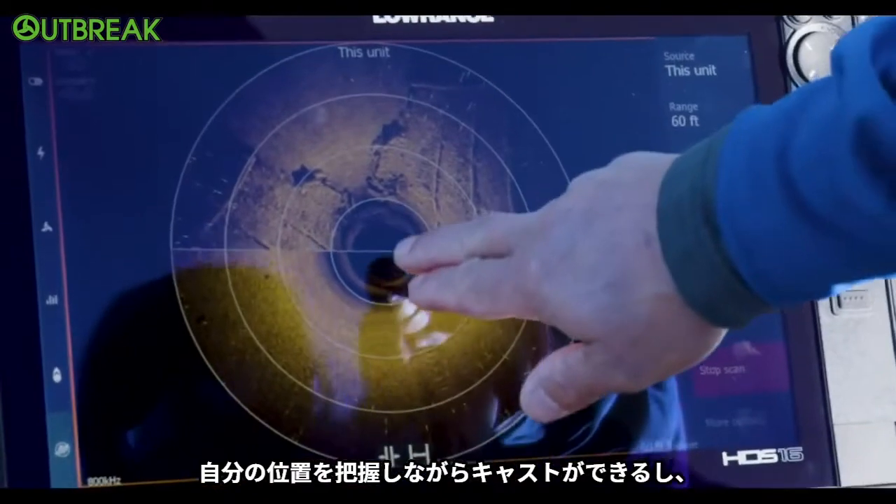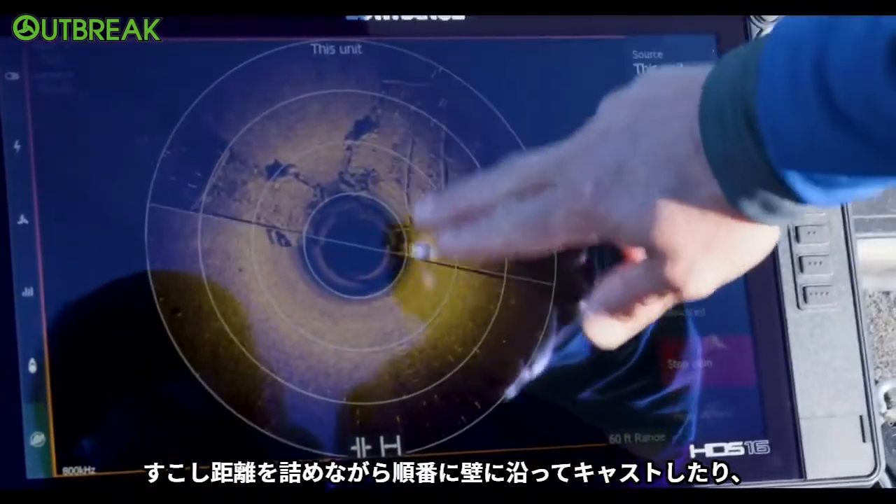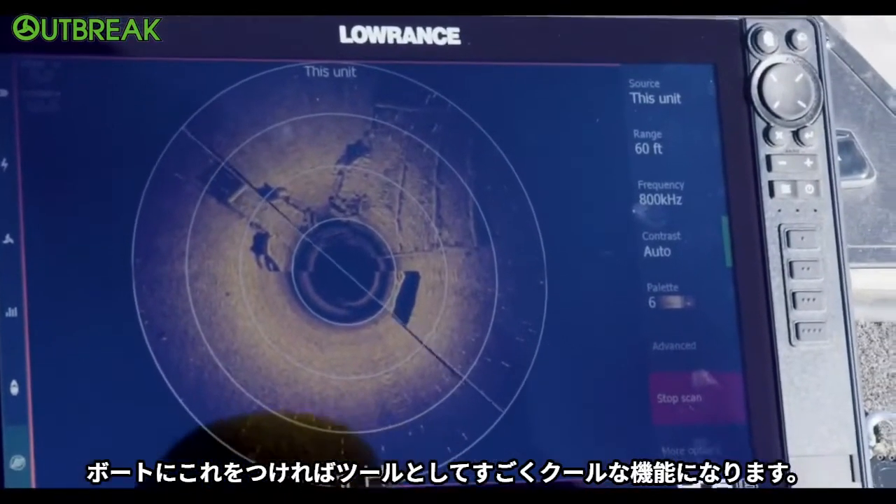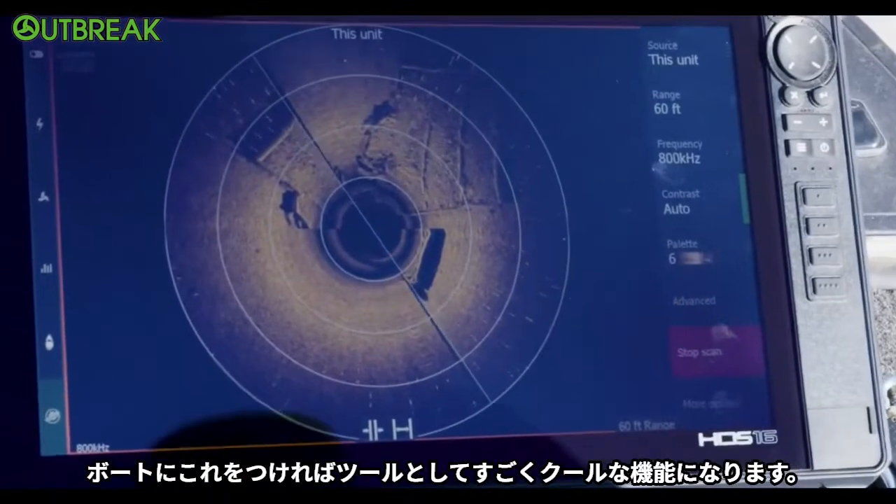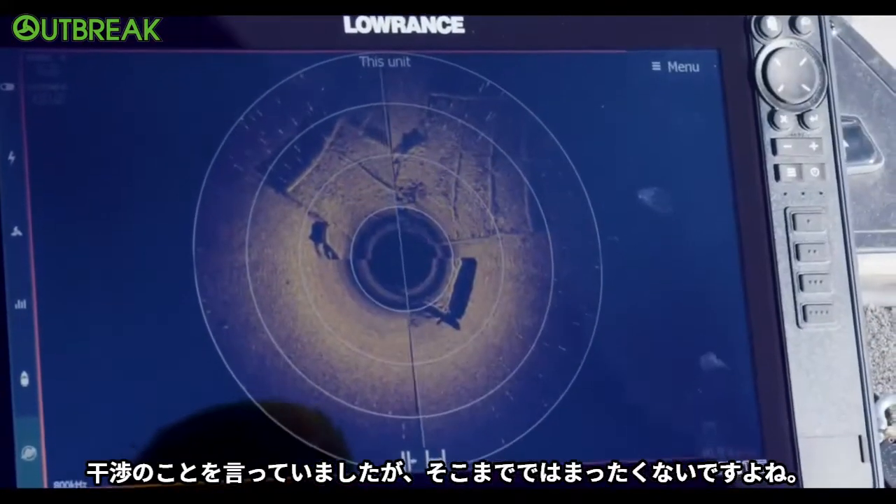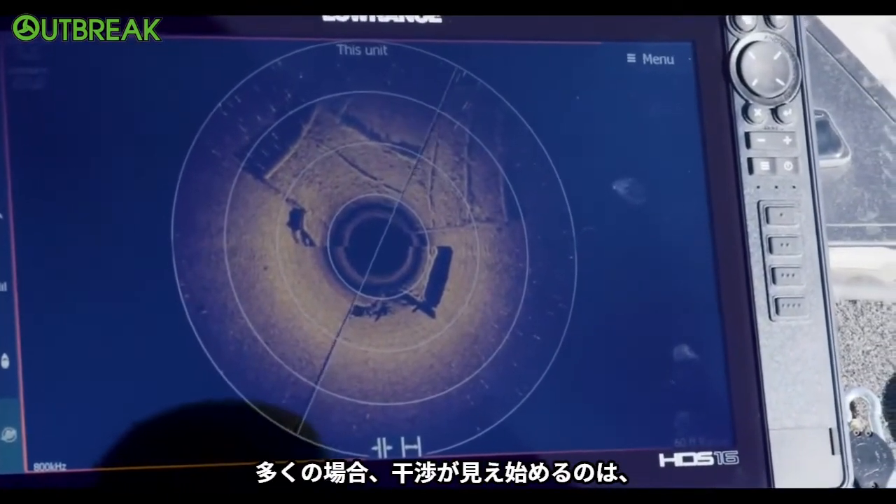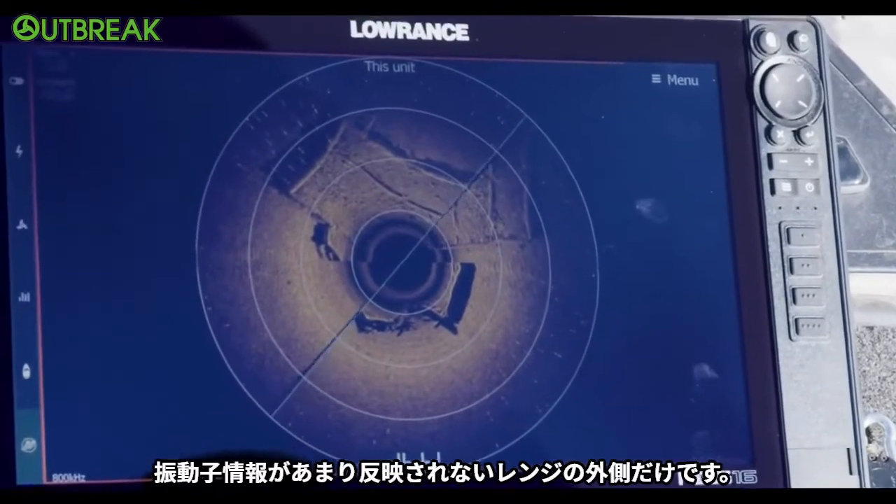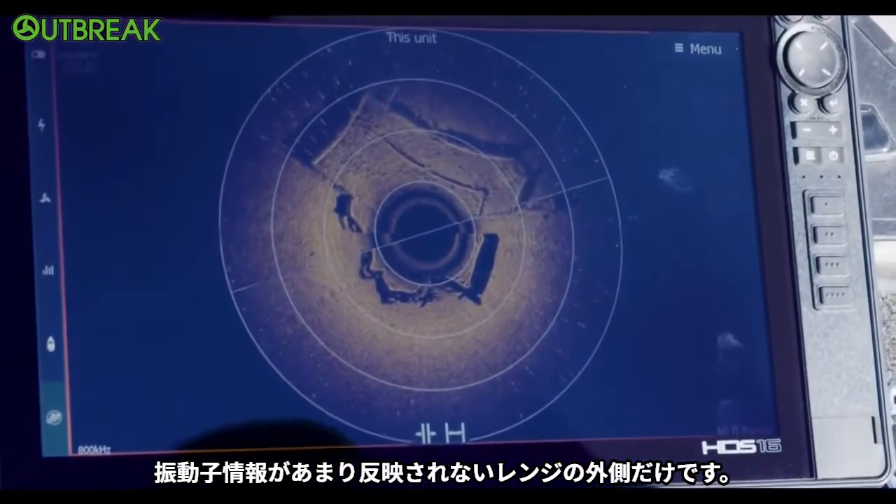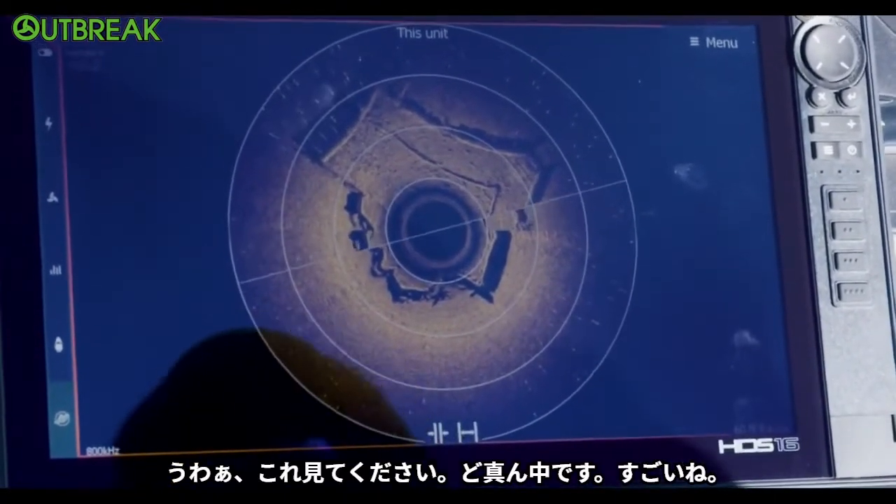So I could have made a cast, knowing where I was at, right down that wall, scoot over a little bit, make a cast down that wall, that wall, that wall. That's just going to be a really cool aspect of having this on my boat just as another tool. You talked about interference, but there's really not much interference at all. Really, the only time you started seeing that interference mostly is when you got out there in those further ranges where you weren't picking up as much information from the transducer. So that's kind of where it, wow, look at that foundation right there. Dead center in the middle of it.